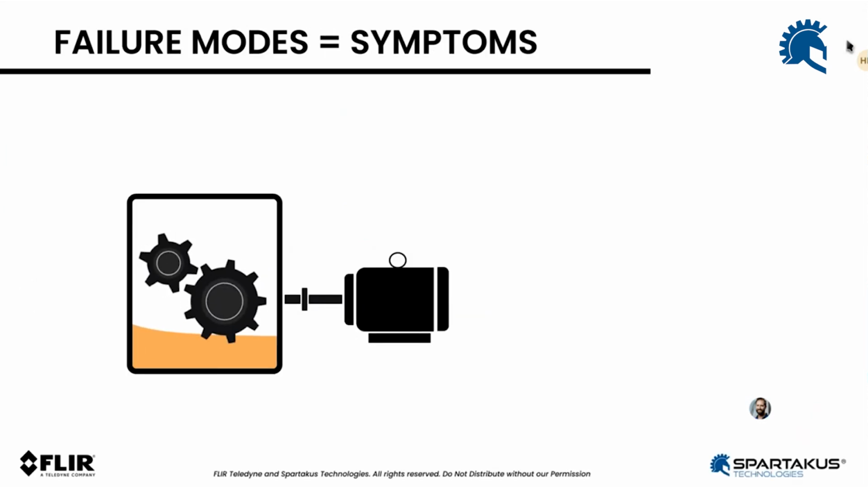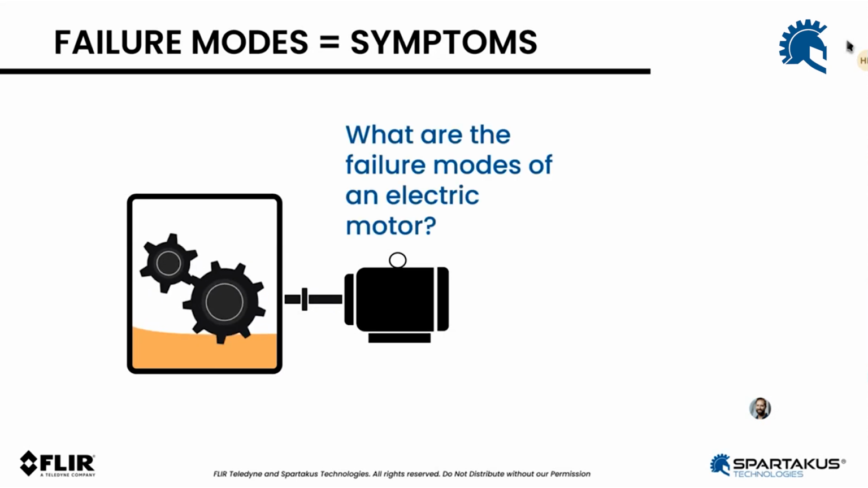So when it comes to machines, we're going to talk about failure modes, right? And again, I want to run another little poll with you guys. What are the failure modes of an electric motor? So we're going to open up that window. The team here, Erwan, if you can open this up. What are the failure modes of an electric motor? I will let you type down what you think. Think about symptoms, right? What are the symptoms that an electric motor is failing?